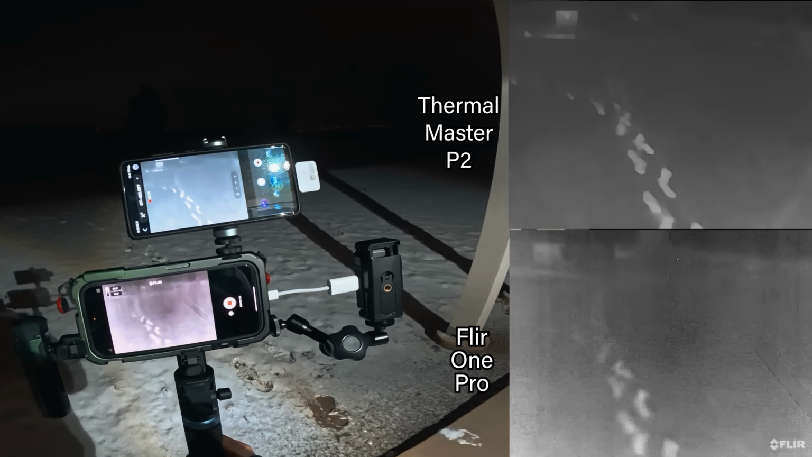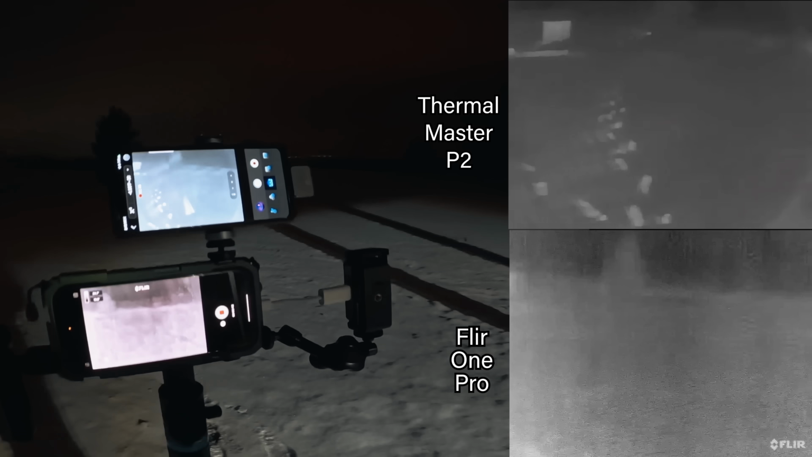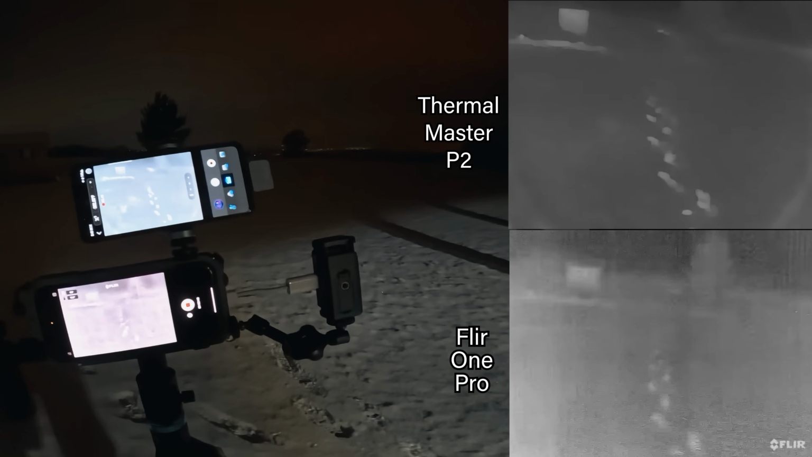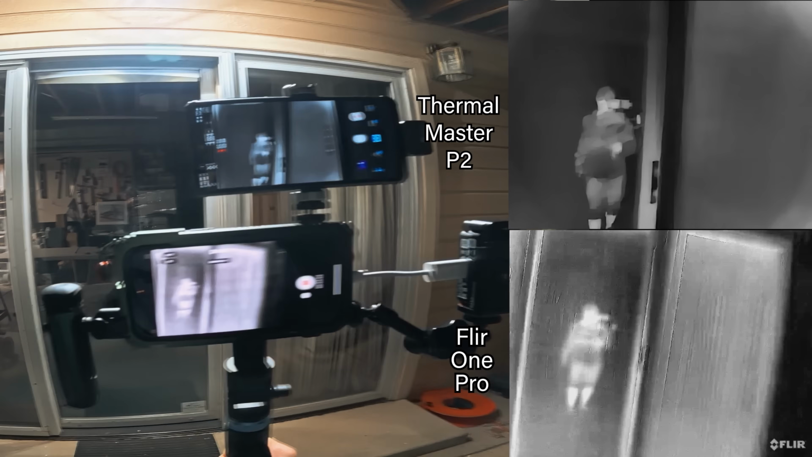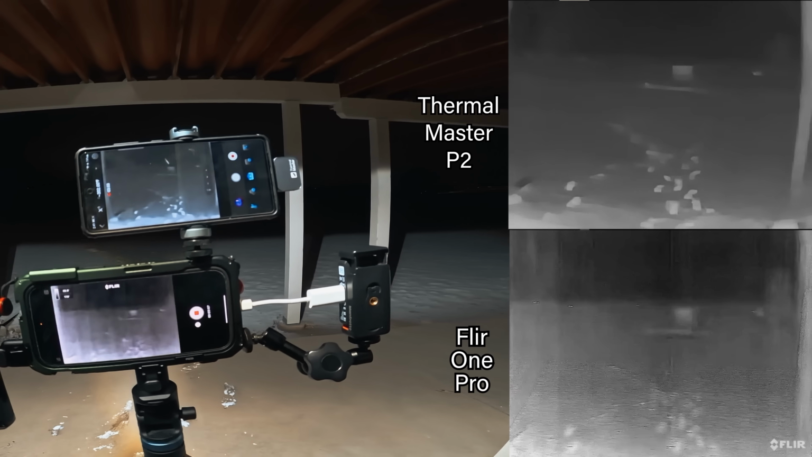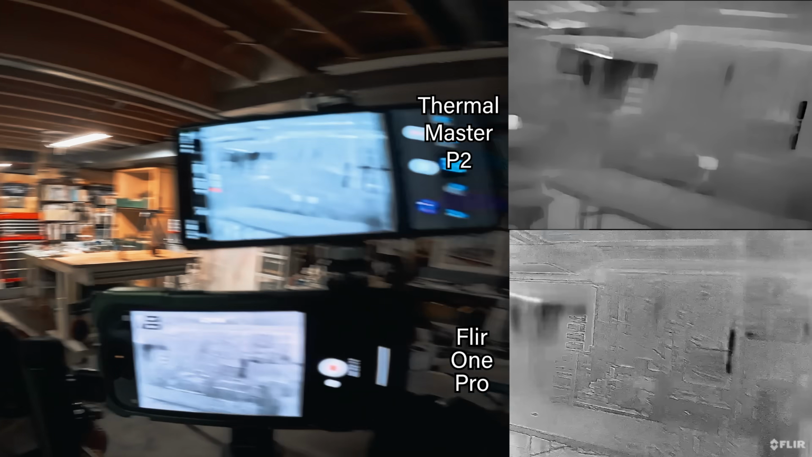You can actually see my footsteps. Like they're warm. That's neat. There's my reflection in the glass. I did not think you would see the footsteps.